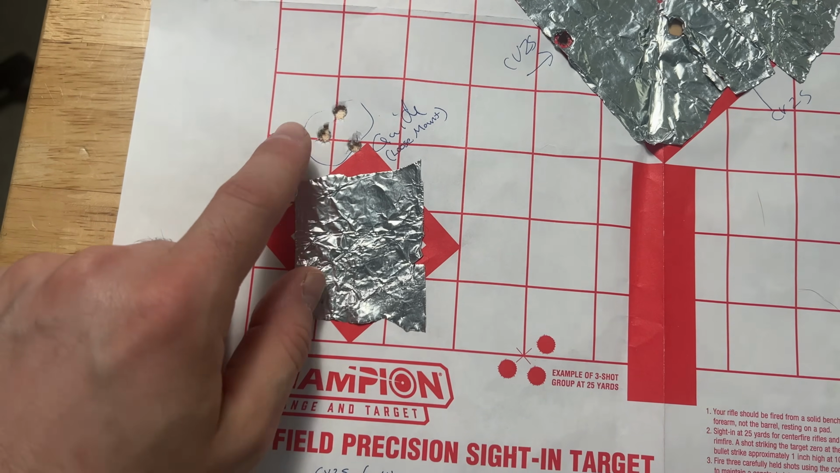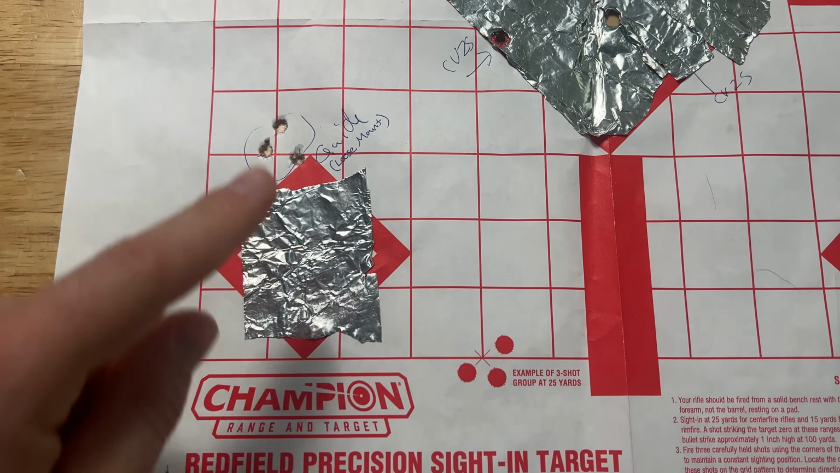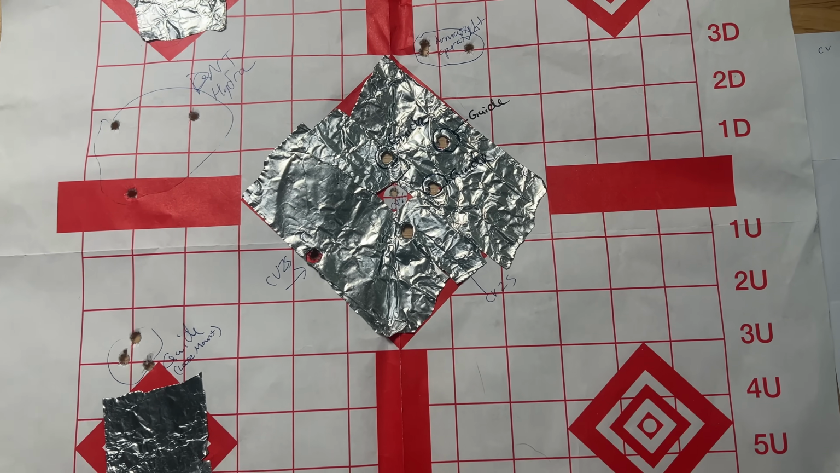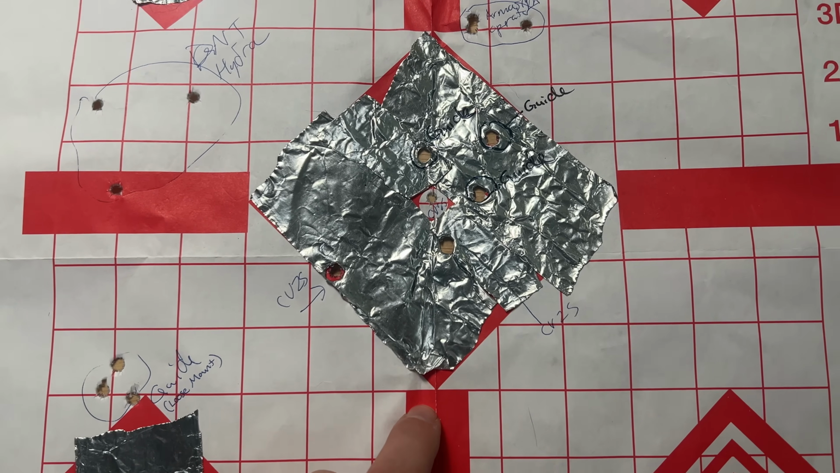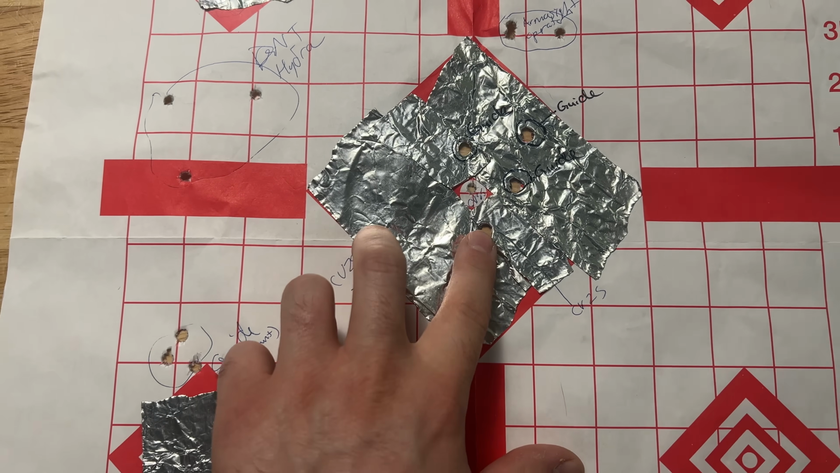I do want to point out that on this Guide group, the mount was loose on the rail. Didn't notice it until after I tightened it and shot another group. So that's why it's on there for transparency, but we're going to throw that one out. 3 rounds were fired through each of these optics with factory settings. So using the SIG CV25 as an example, we got a nice dead center hit here, which is really going to help its average, and then 2 that were a little low there.